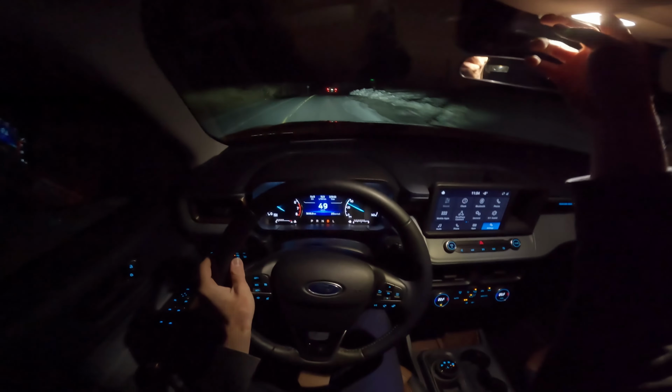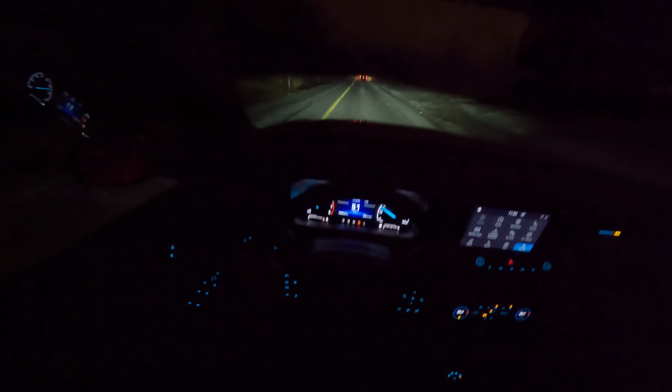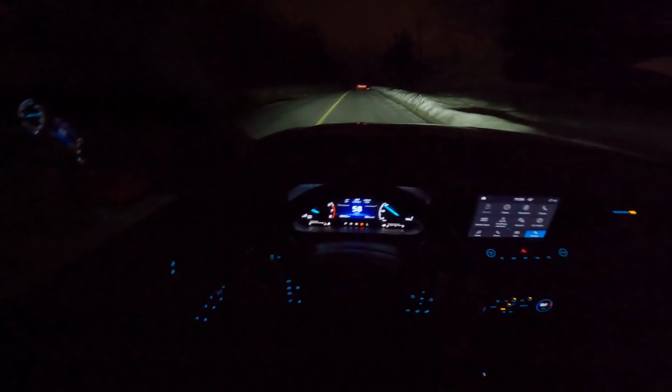Turn off the lights for a second just so you can see how it is to drive. And just so you know, on these POV test drives I rarely talk. It's just for you to get an idea of how it is to drive this car out of the first person, and also hearing it for yourself.